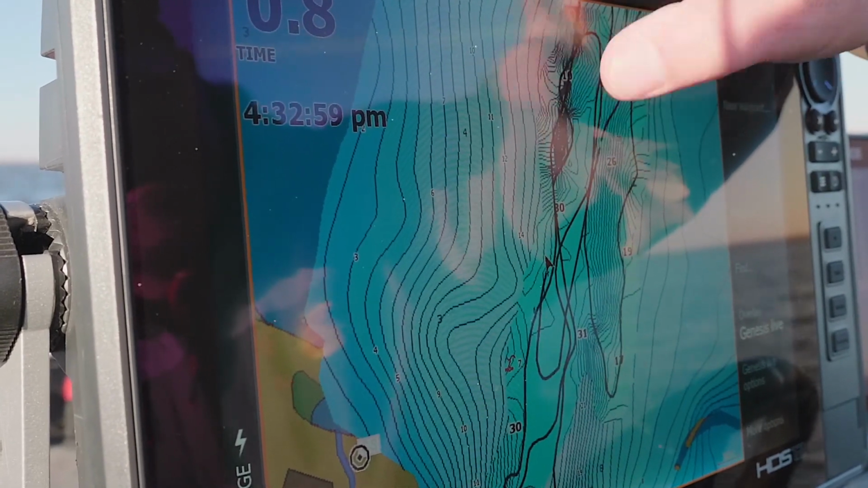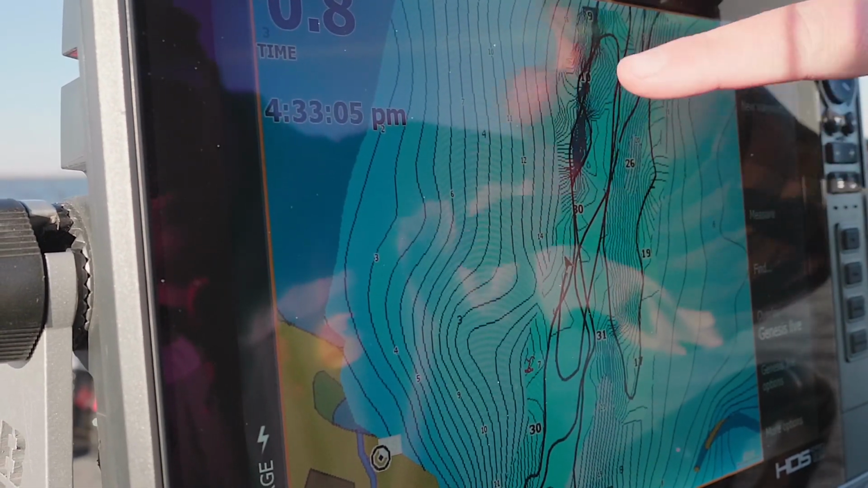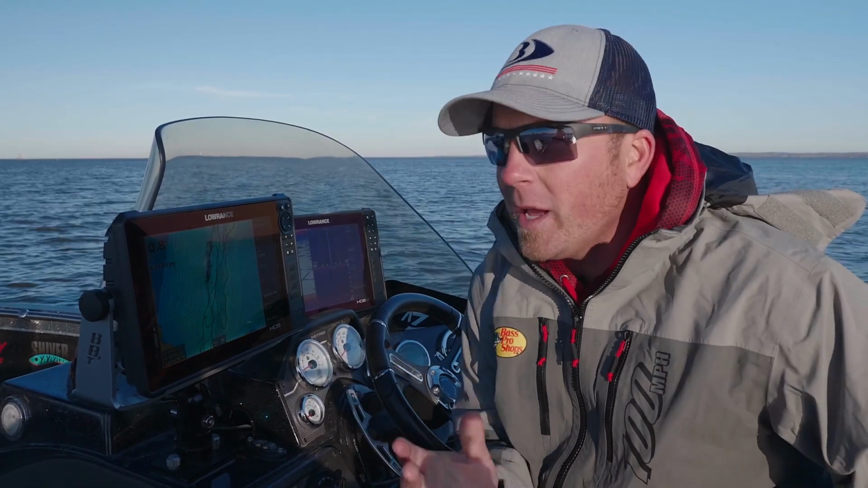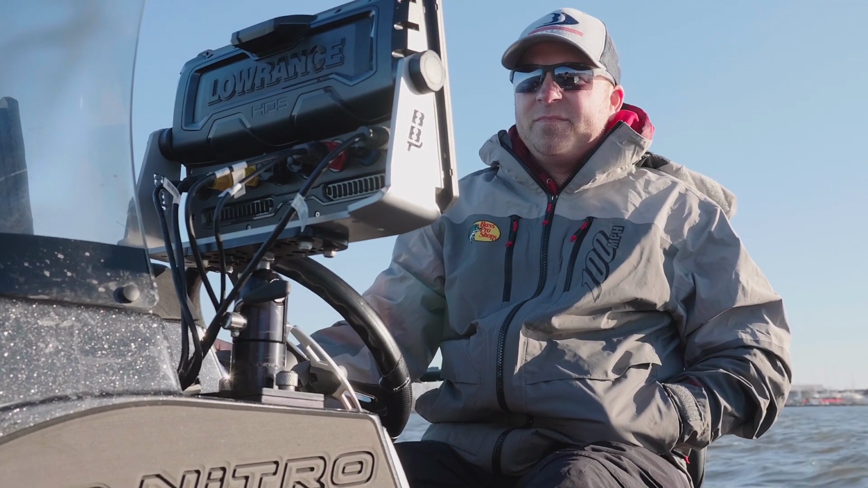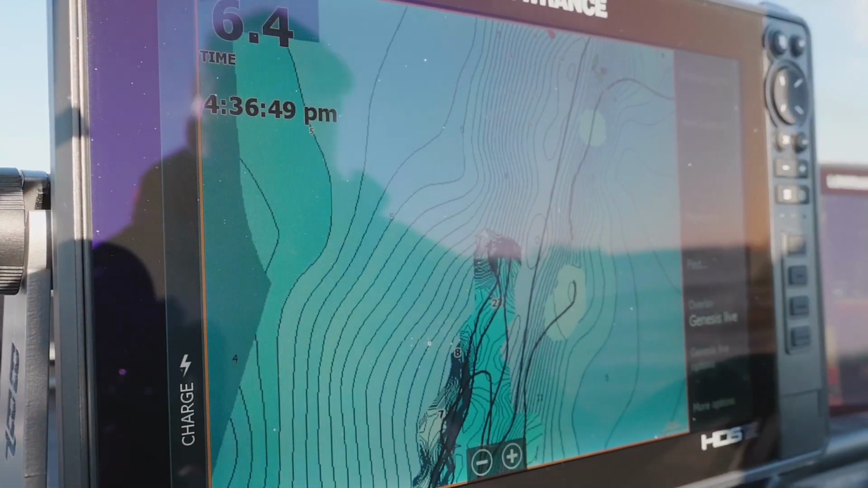And what I noticed right away is how much sharper the break on the west side of this river channel was than on the east side, something that could hold more fish. So then you think about it and realize how important this Genesis Live could truly be. Very simple to use. Once you're on Genesis Live on overlay, you simply start driving around. You can go 7-8 miles an hour and your map will lay right out.